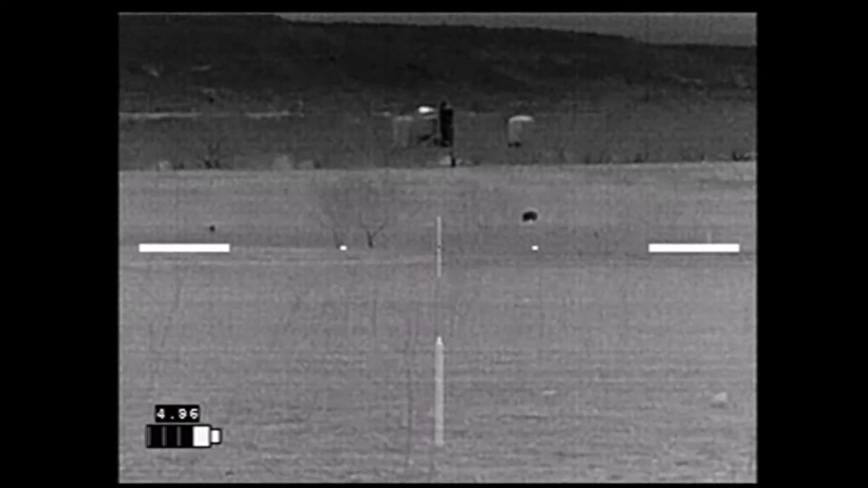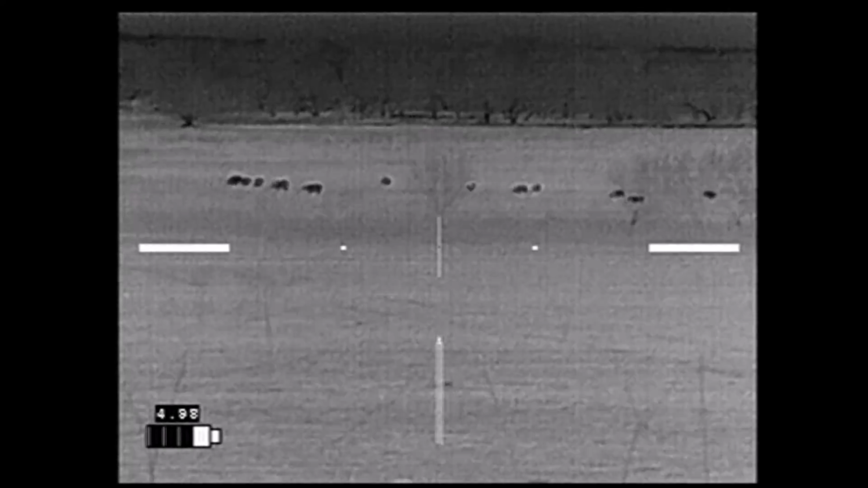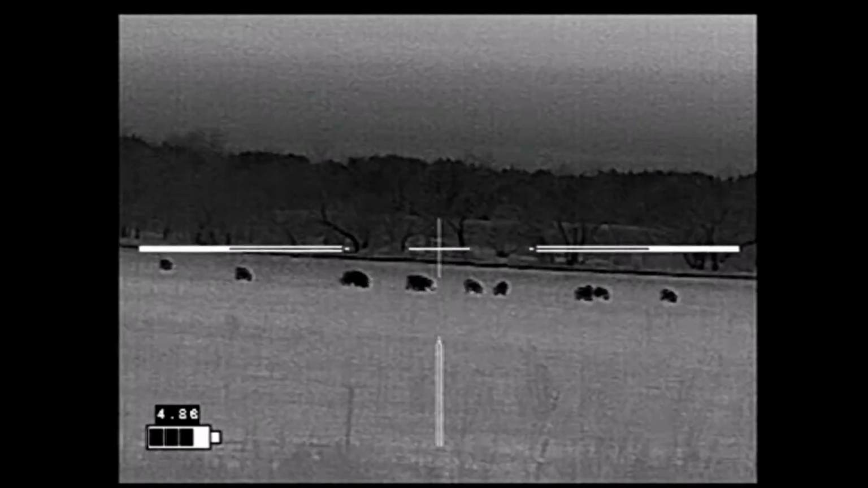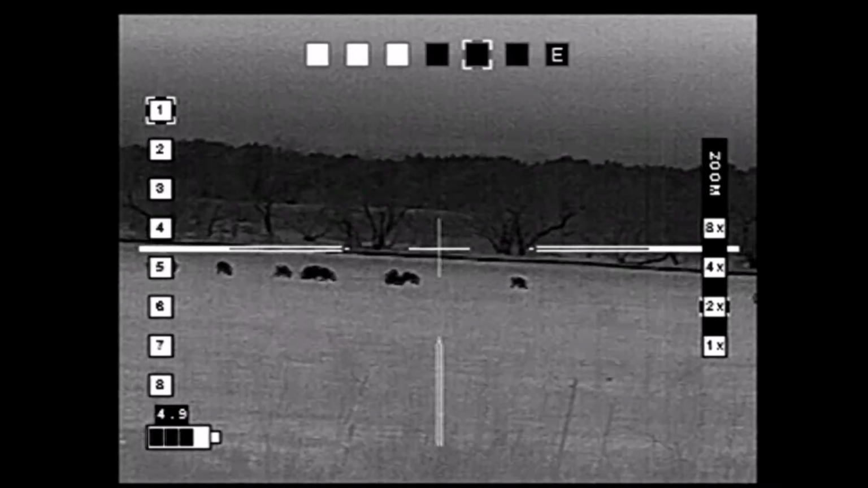With that, the hogs had moved a few hundred yards further out, and we followed them as far as we could, finally approaching a fence where we decided to set up and try to take a shot. We watched the sounder just a little bit longer, and then we made our plans and decided what to do.